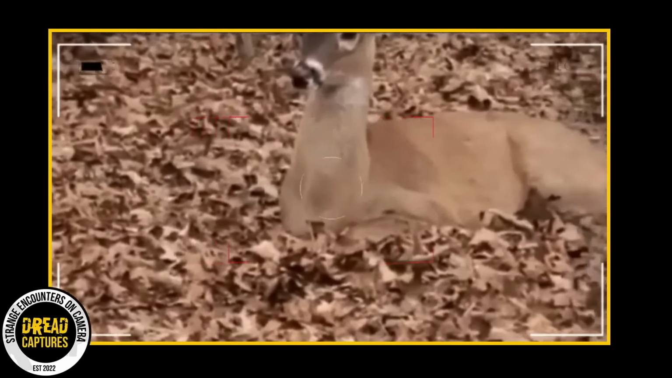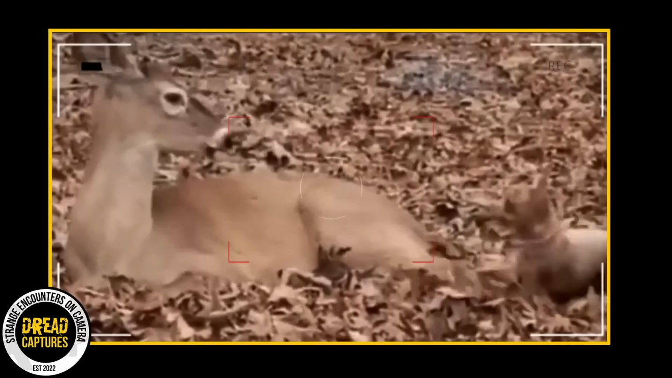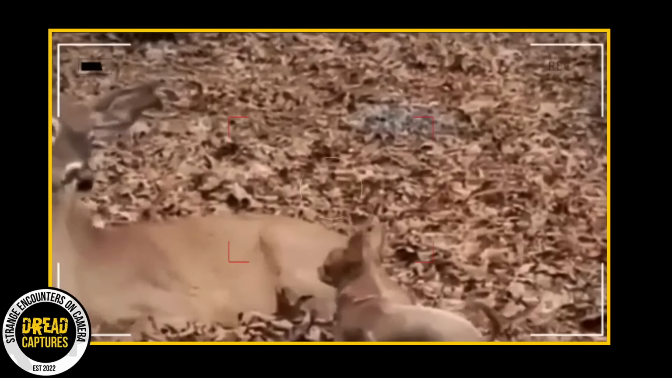There's not much more info about this video. She did explain that the deer wasn't hurt, but nevertheless, this is just an awesome video. And it's cool to see the sight of these two different creatures sharing a joyful moment.